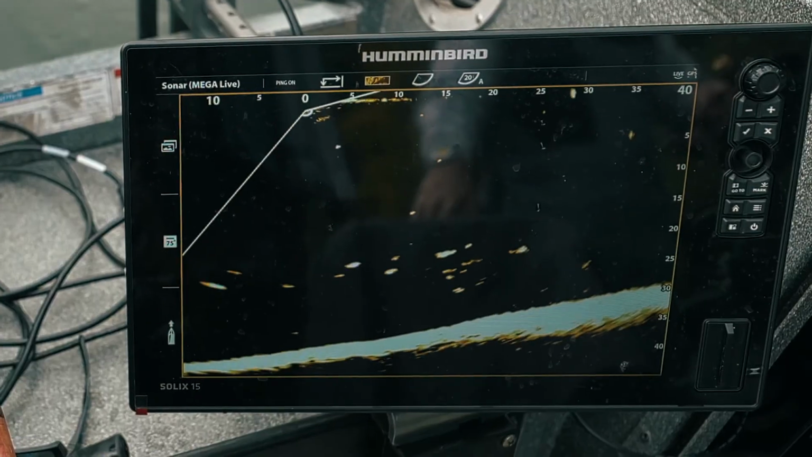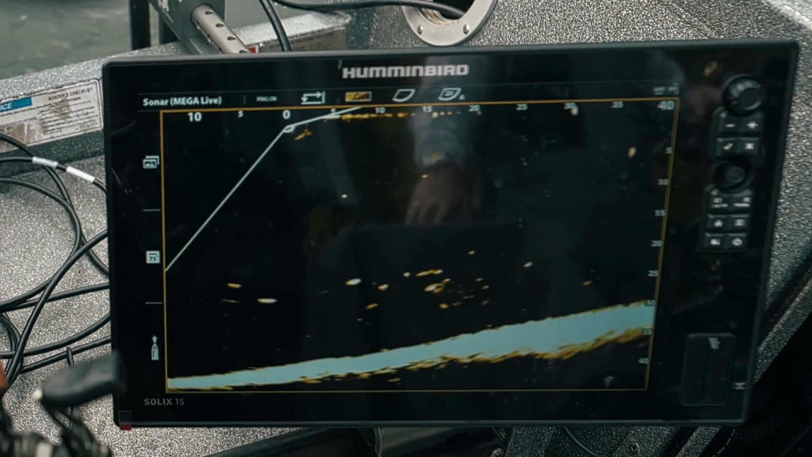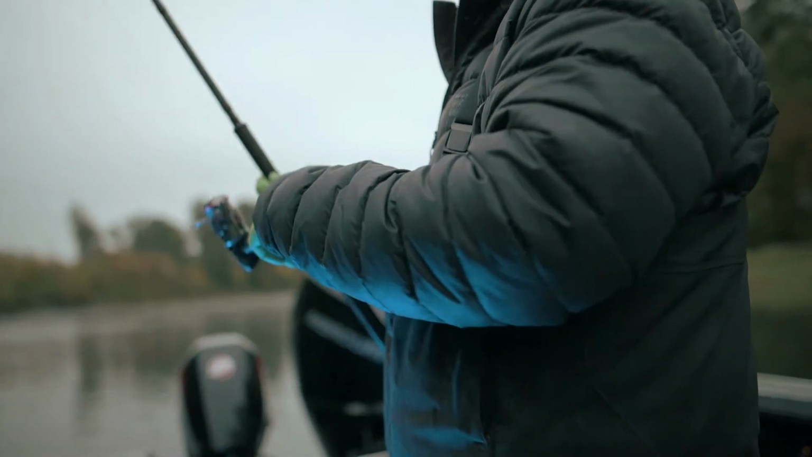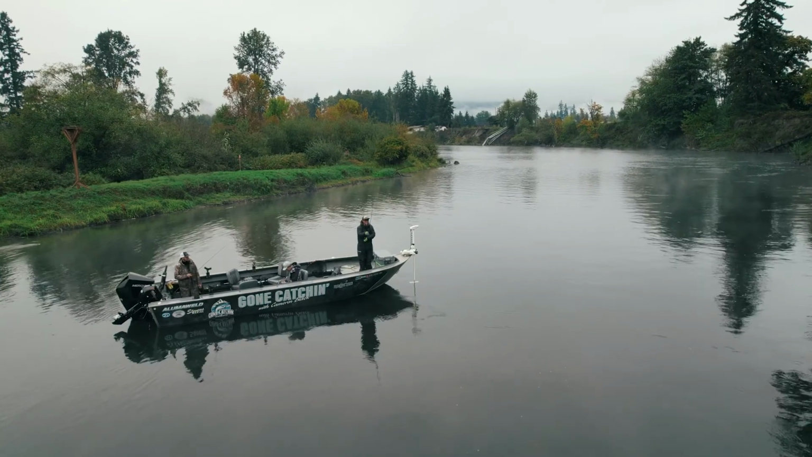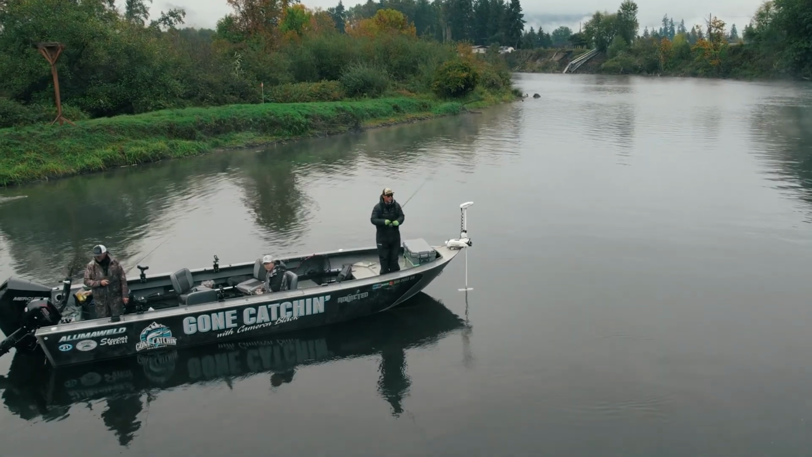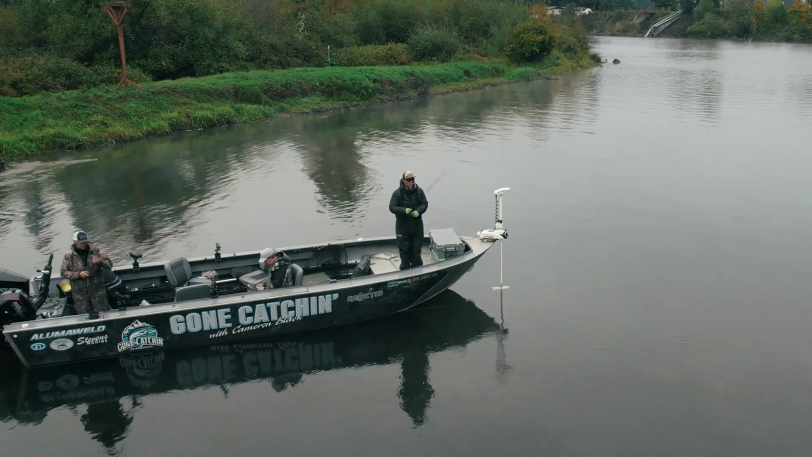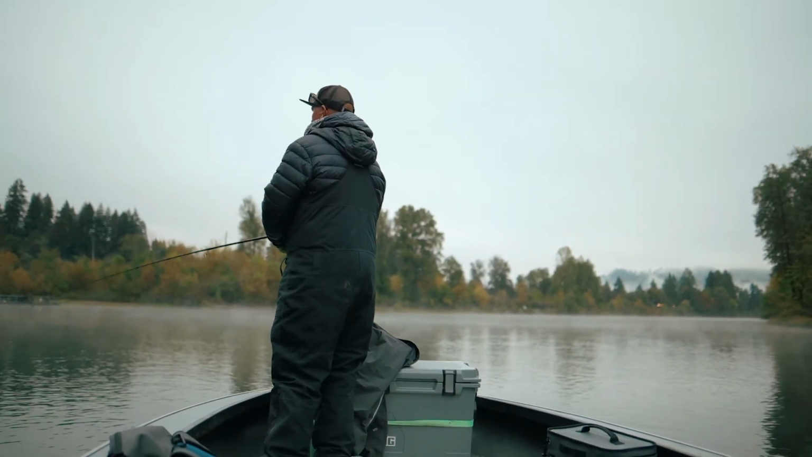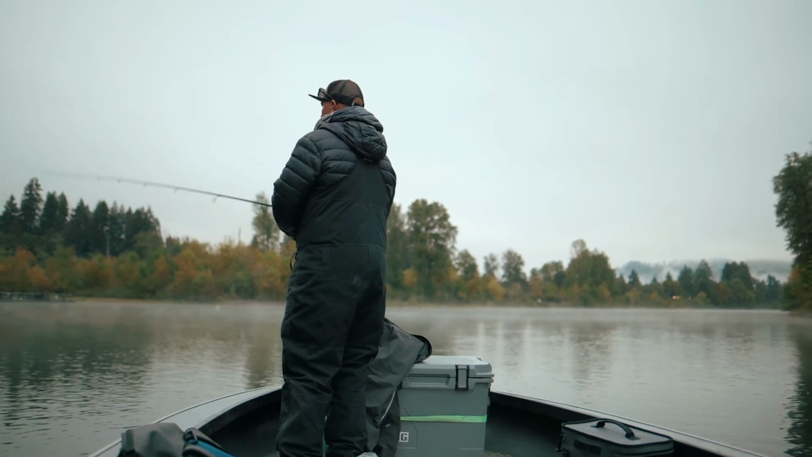I call it bass fishing for salmon, more or less. You're popping that jig up, letting it fall, popping it up, letting it fall. It depends on if you have no current or current, how fast you twitch it and how much line you recover. With no current in here, as you can see, I'm not recovering a bunch of line. I'm just twitching up, letting that thing fall, and then slowly reeling my slack up.